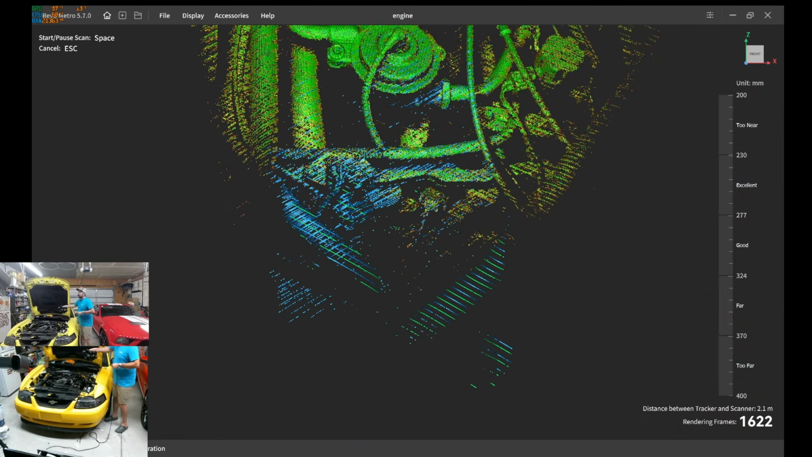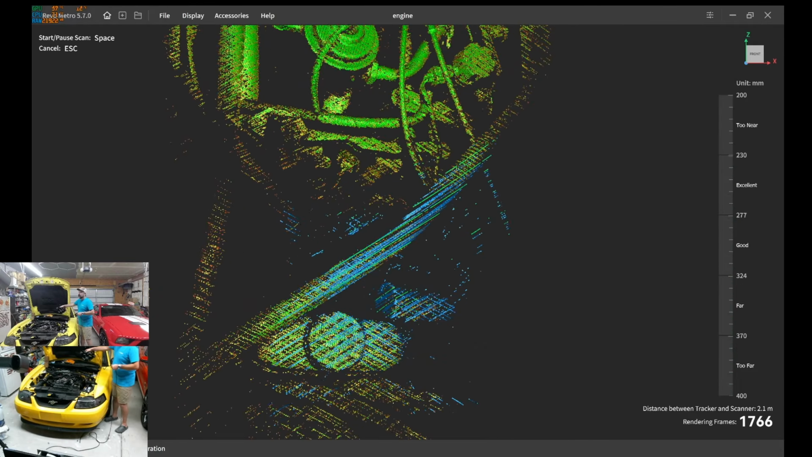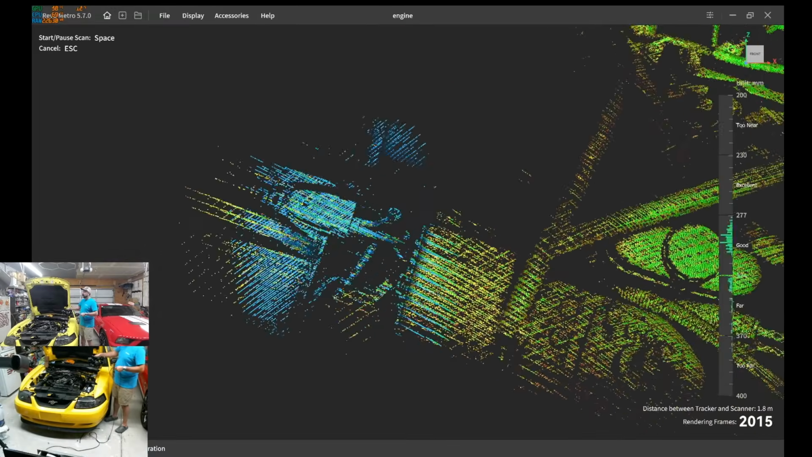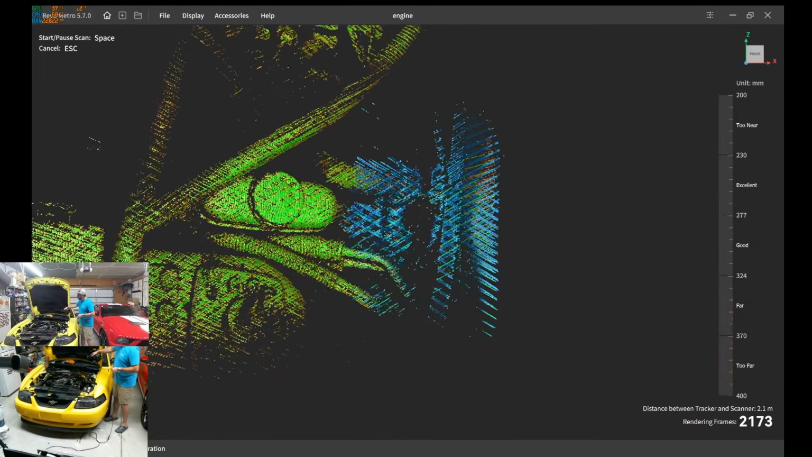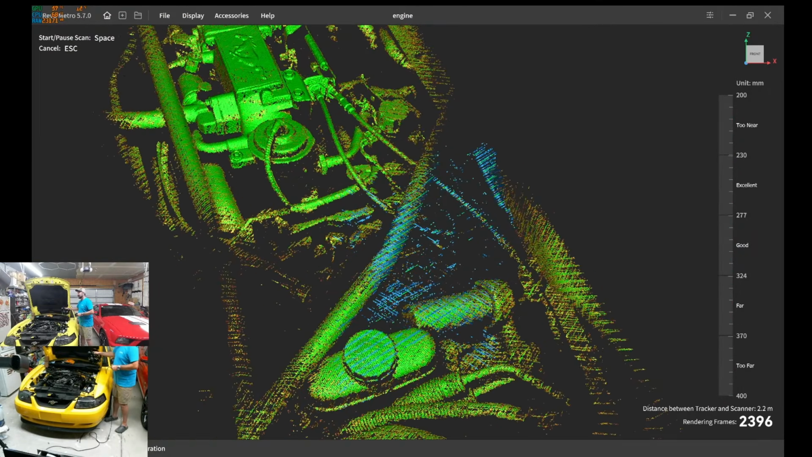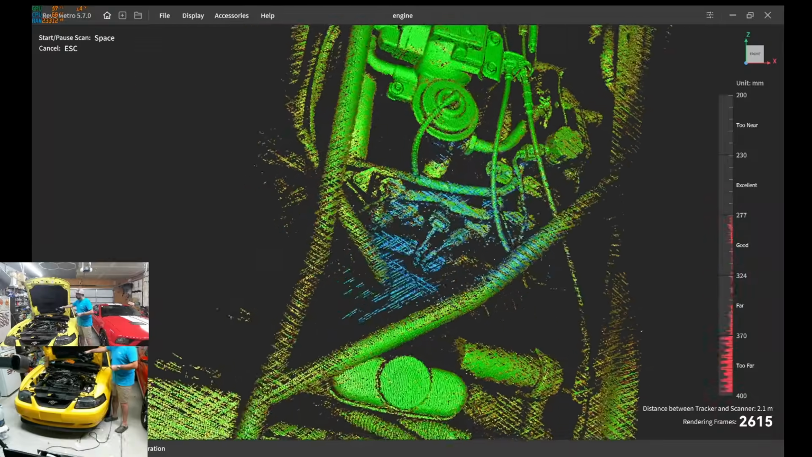Now I'm going to try my best to fill this in as much as possible, but please keep in mind that everything is line of sight, and I may not be able to capture everything, just for the simple fact that it is relying on line of sight. Like this strut bar right here, I'm not going to be able to get underneath it, but I can scan it really well. So we're just going to try to get as much of this engine as possible, okay?